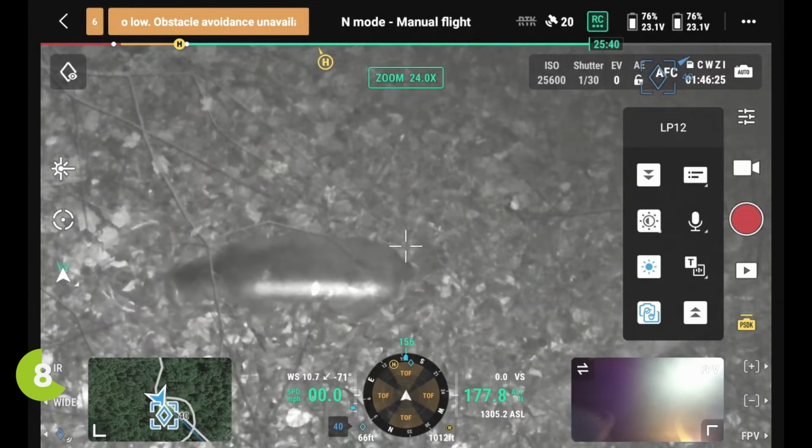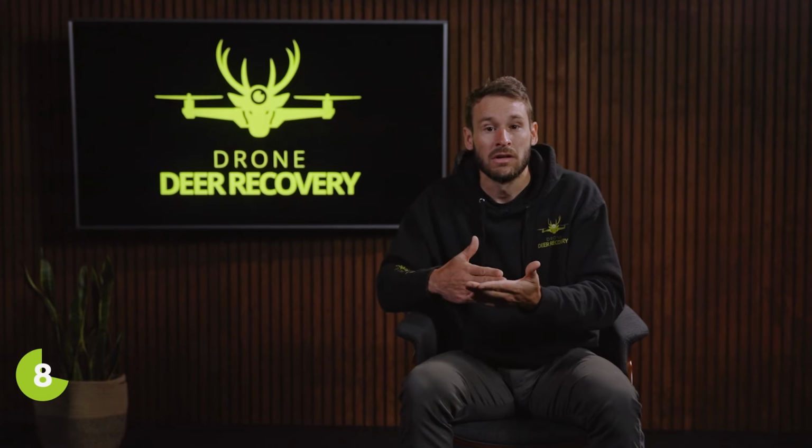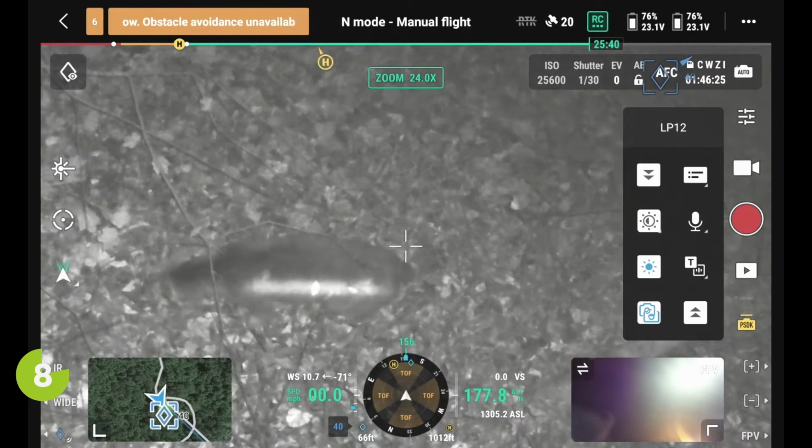Look at that deer. We found out that the buck he hired me out to locate was hit low. He's not even using his shoulder. Now I'm looking at his leg. And he survived, and we weren't able to find that one, but we did find his original buck.